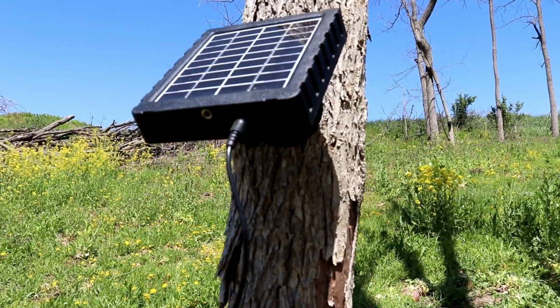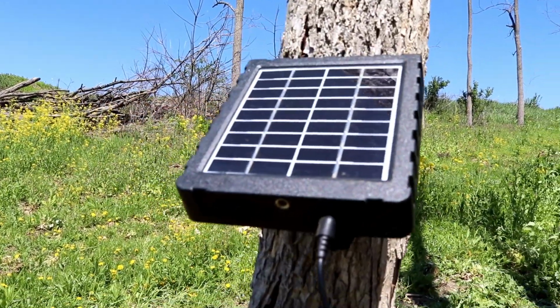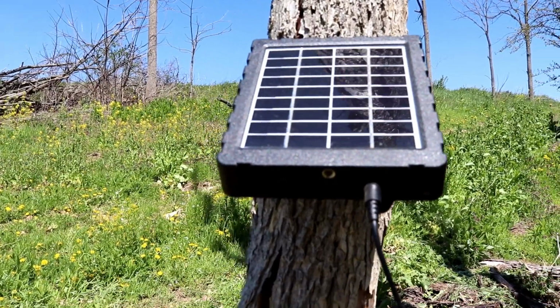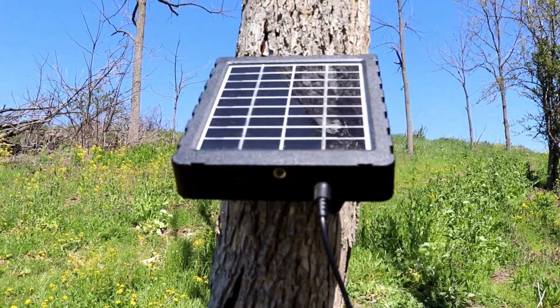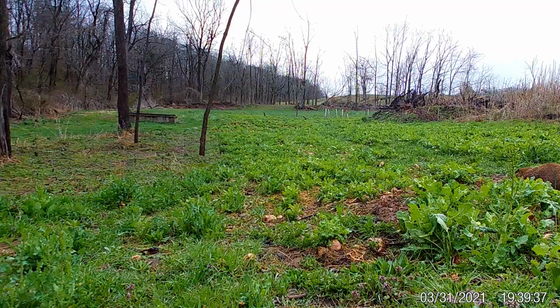I've faced it in two different directions here. I left it in the first direction for a couple of weeks, and now I have actually turned the camera some and faced this direction. I'm going to show you the sample photos and videos that I've gotten over the last month, and give you an idea what kind of quality you can expect from this. But stick around, I'm going to give you my final thoughts. I'm going to get in out of the wind. You check out the sample photos and videos while we head in.